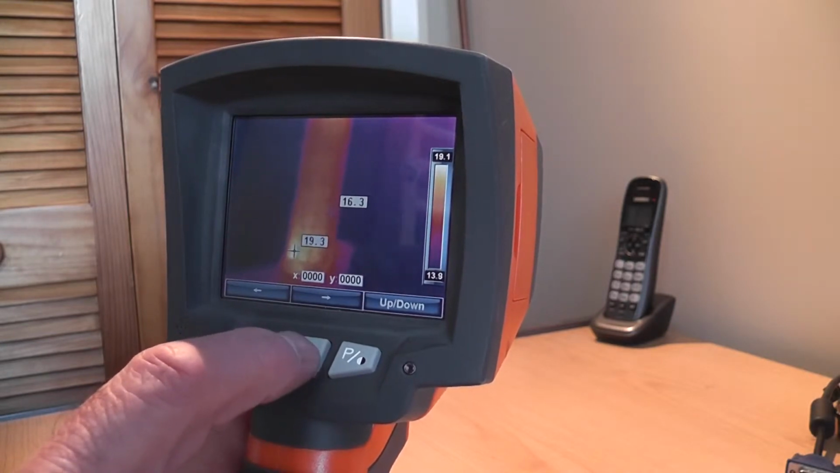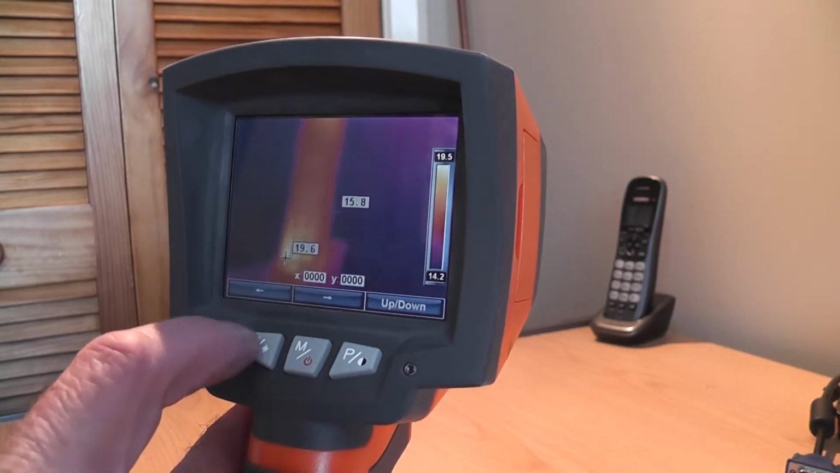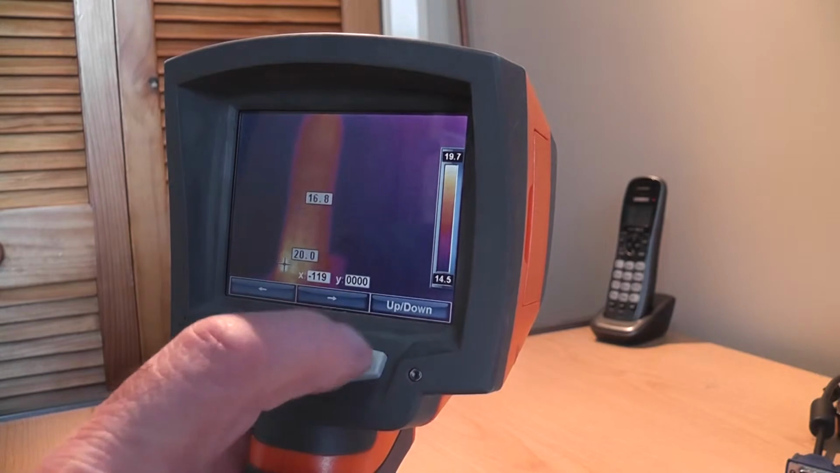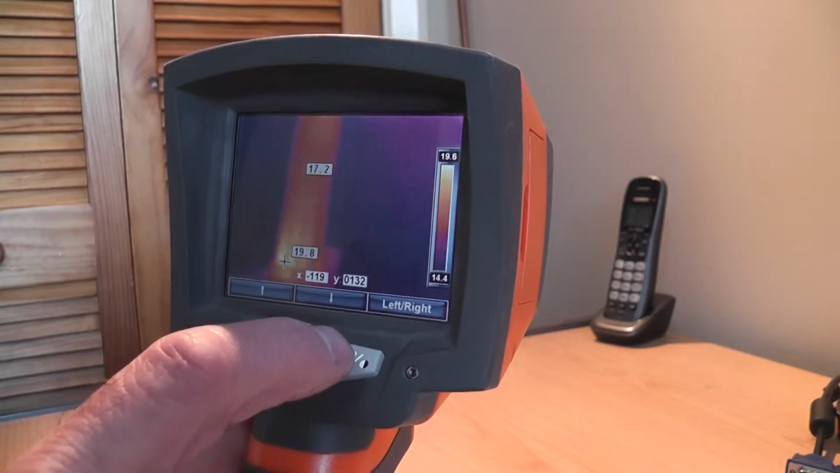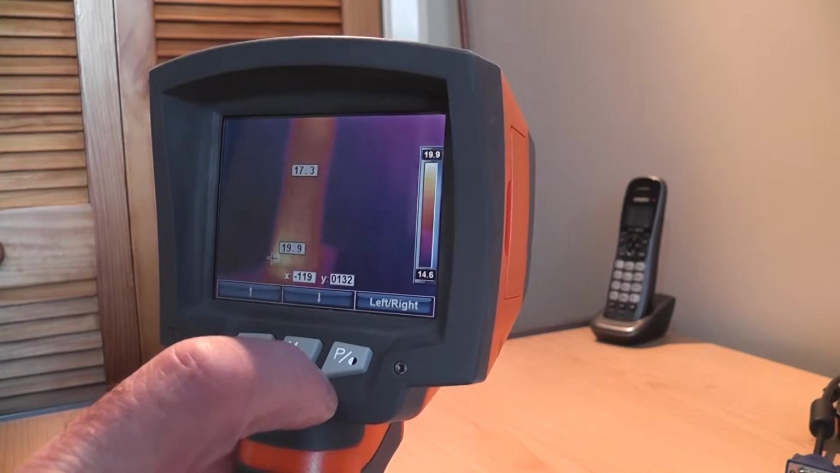By pressing the center button, that is for spot measurements, and we can actually adjust the center spot by pushing this, which is going to move it to the left, and we can push the up down button and go up, and you can see the temperatures changing. This will be particularly useful when the KT160 is set up on a tripod, of course.